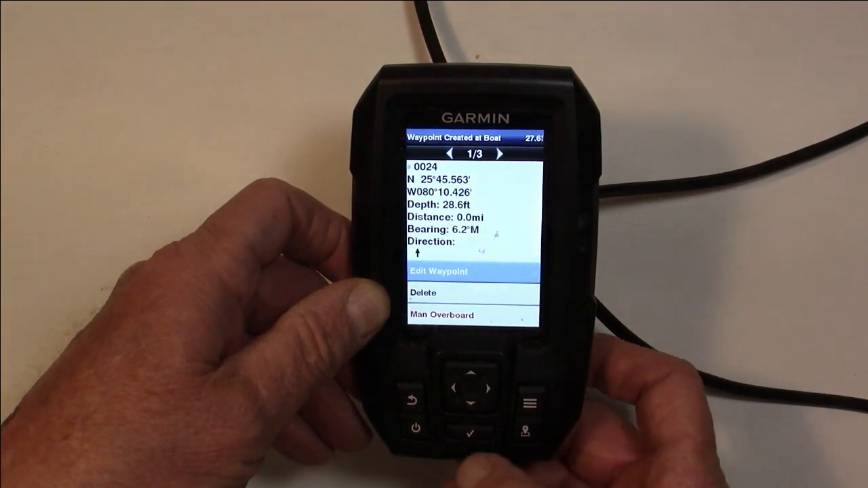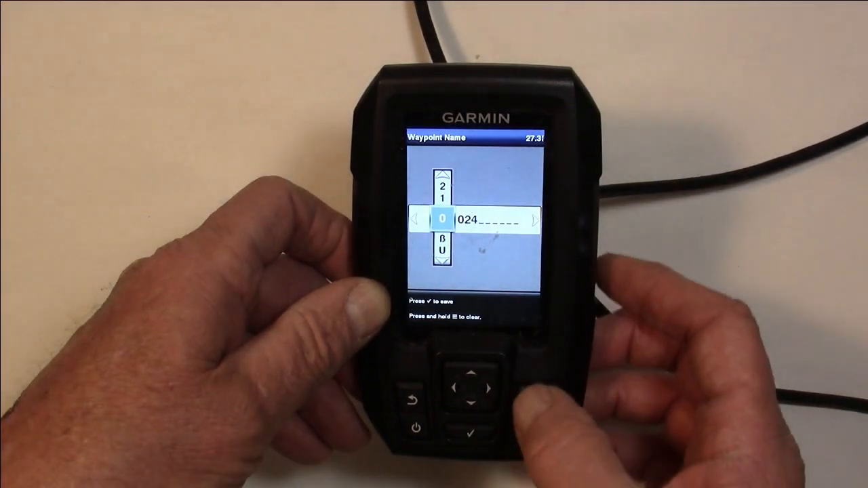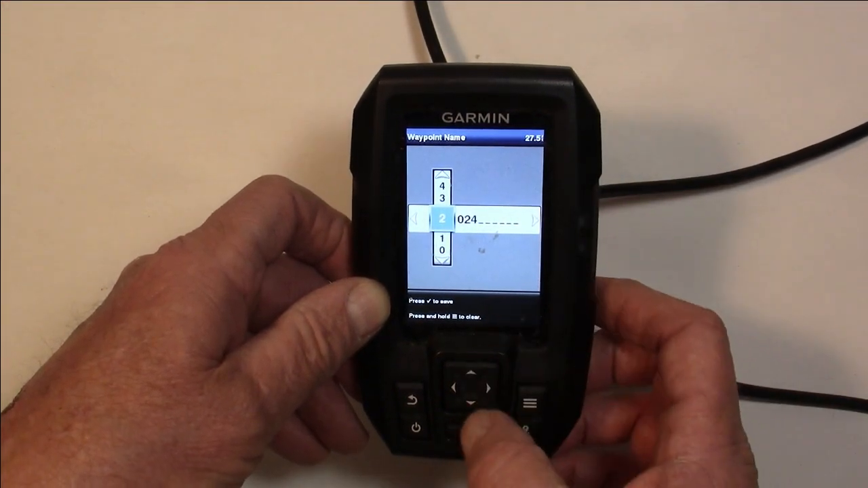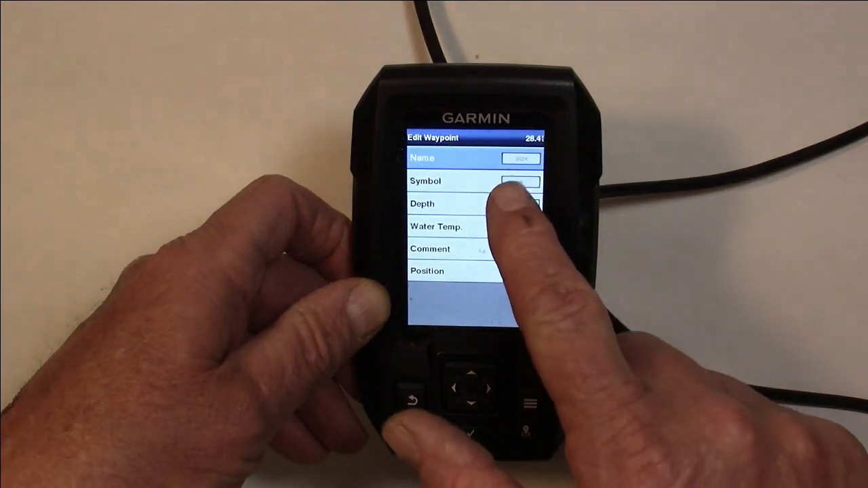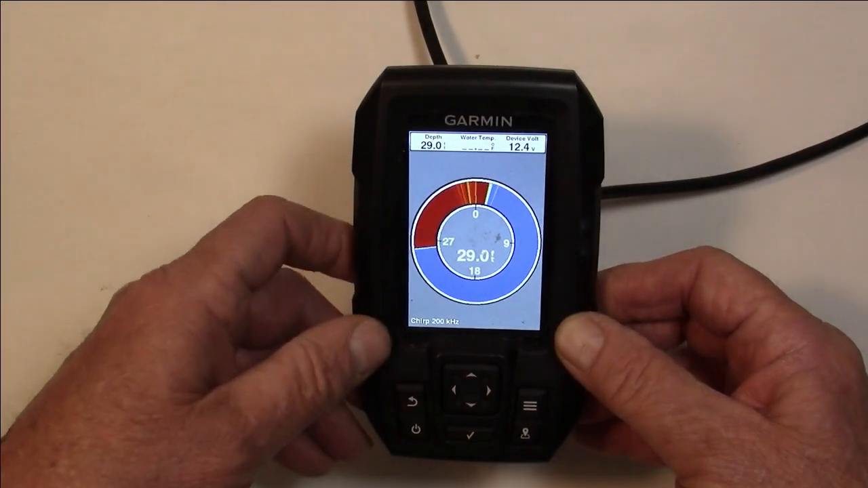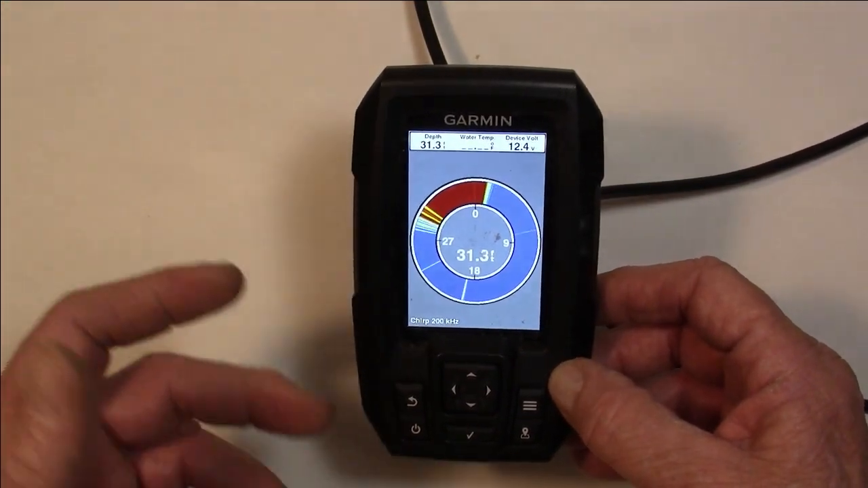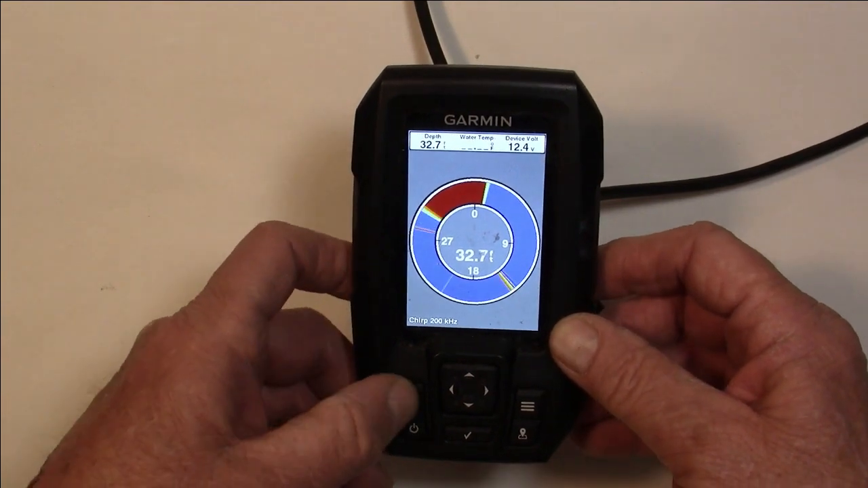We're going to hit that, going to hit the check mark. We're going to say, yeah, I want to name it. We hit yes, and we named it 2024, and we turn around and go right back to the brush pile we're at. So that's as easy as it is in order to set up your waypoints.